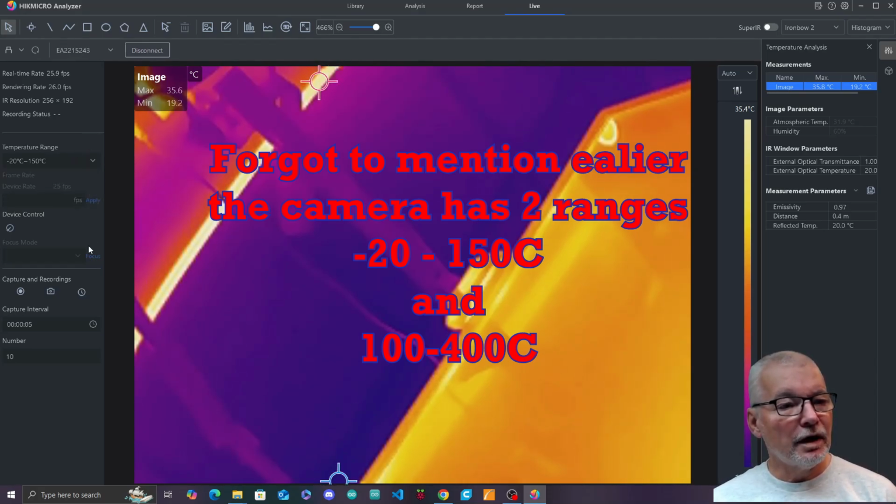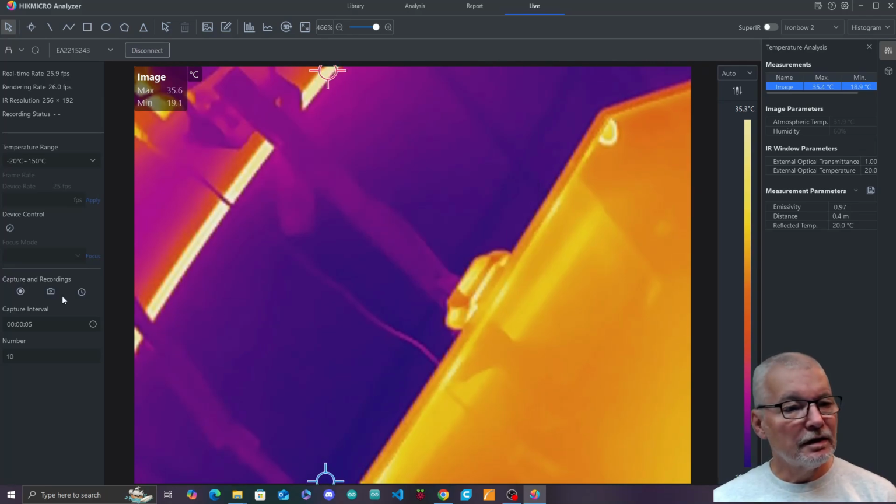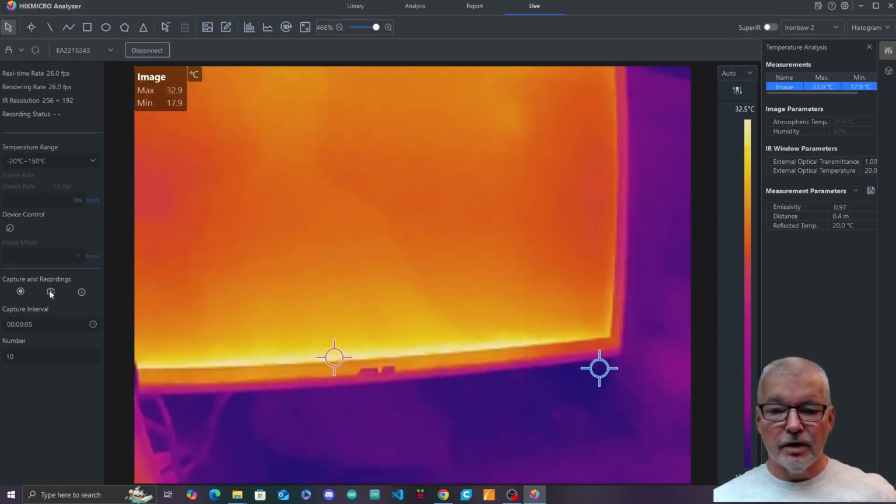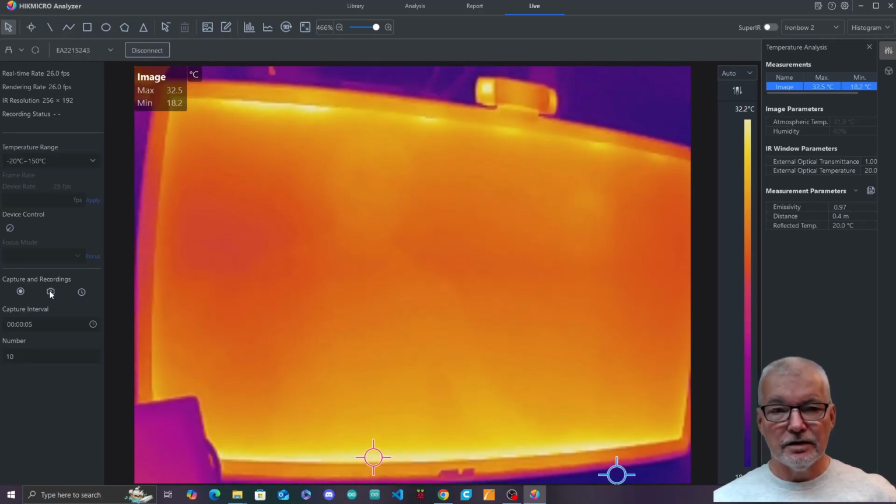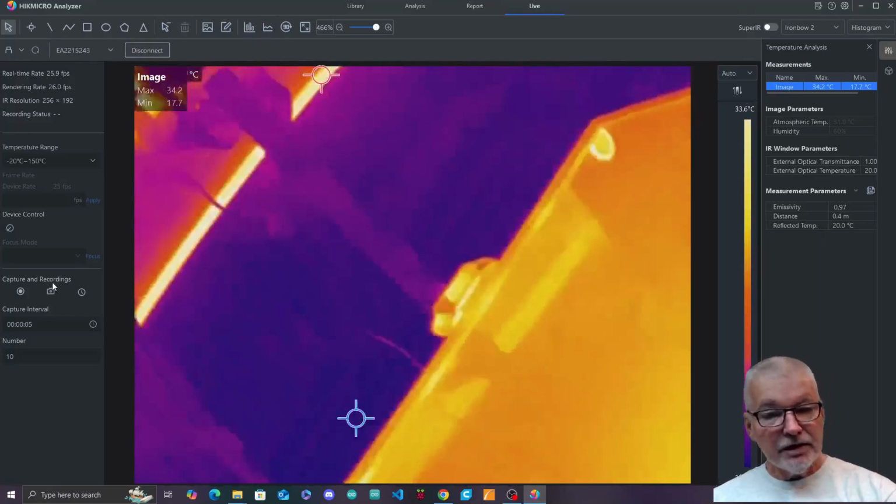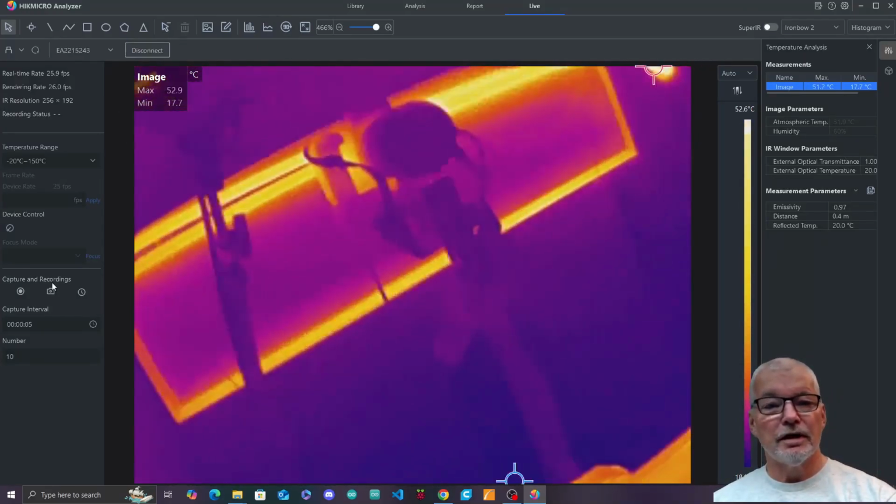This is live view right now. Focusing mode, but there is no focus on this. We've got capture, video recording frame rate, 25 frames per second. This is capturing images every time I press the button. So if I just point it at me, point it at my monitor, you can definitely see where the LEDs or CFLs are for the monitor. So let's just put this down a second, where it was. Looking up at my camera right now.